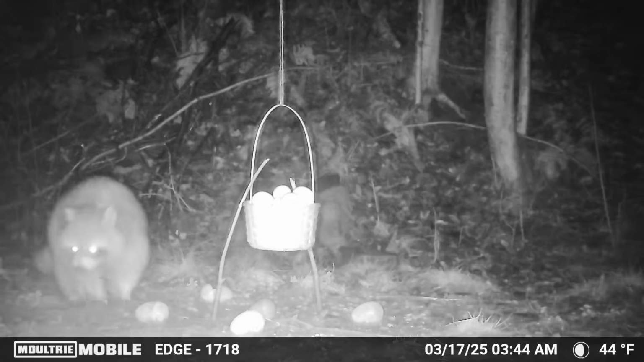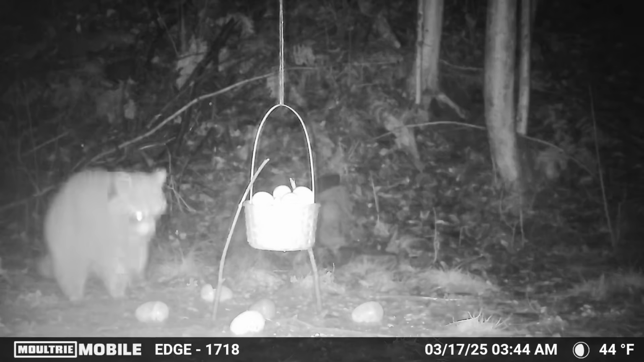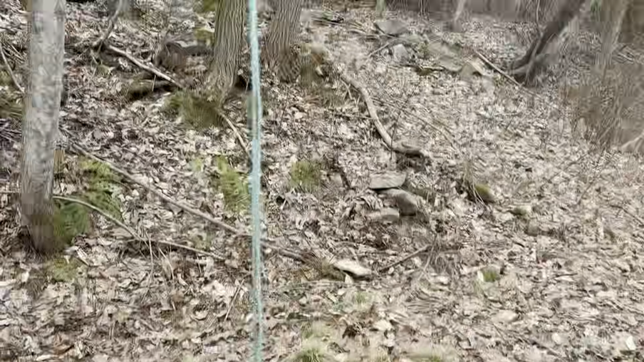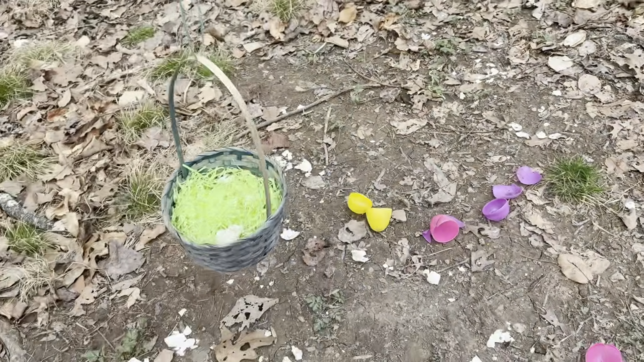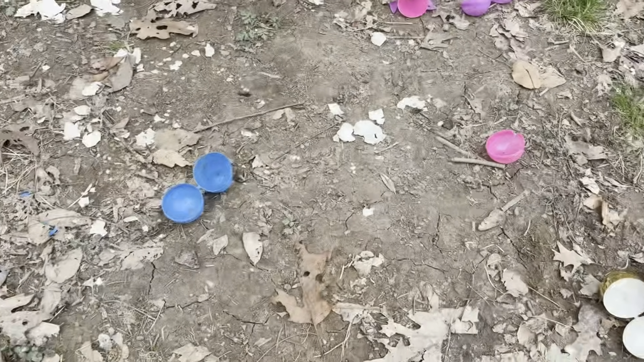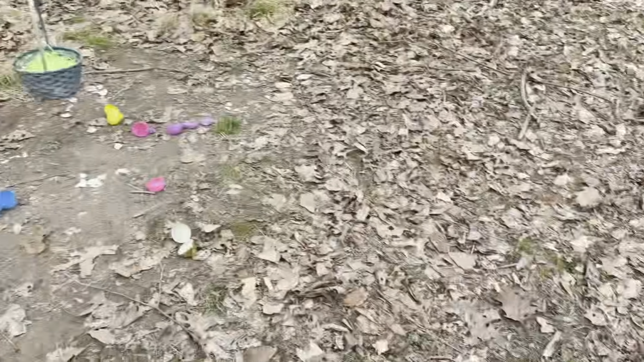What happens when you leave a basket of Easter eggs out in the woods for nature to find? Let's find out. One week ago, we placed 18 colored Easter eggs in this basket, and we hung it from this tree. You can see it's slightly elevated off the ground here, and this is what remains. There's broken eggshells everywhere. We had treats inside of these Easter eggs, and it is just a complete massacre now.